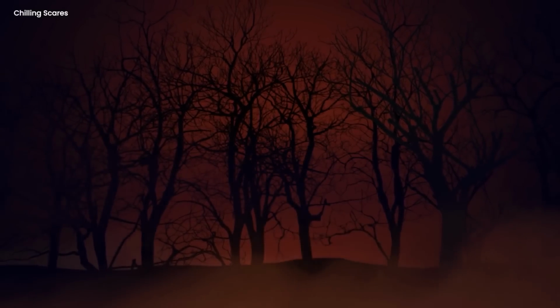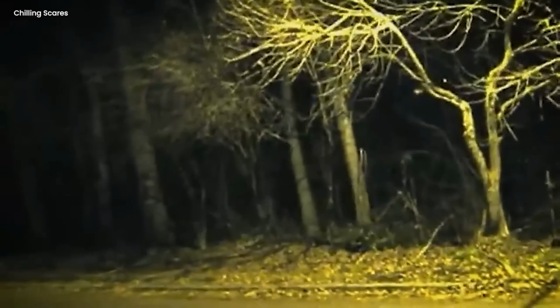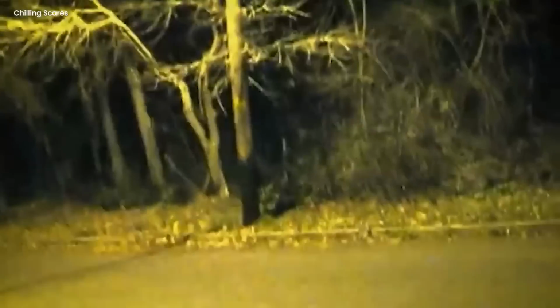Forest encounter. The camera uploaded something mysterious and different. It was a very rare sight that happened. The lady was sleeping in a van. She woke up very early in the morning and also at midnight. Here is the big reason why she was woken up very early in the morning.